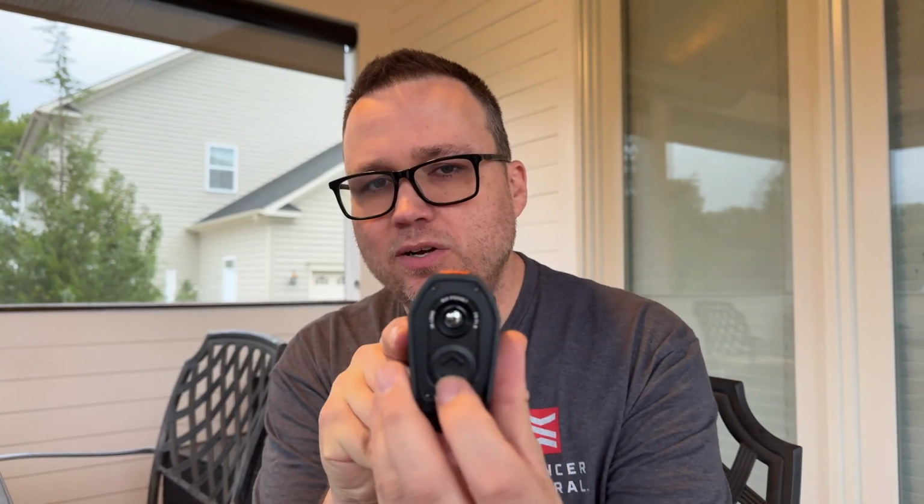You just slide it down or you can slide it up. With this one, it does have a lens cap, but it's attached and it just flops all around. I do prefer the built-in lens cap. It's a little thing, but it's something that I really, really like.